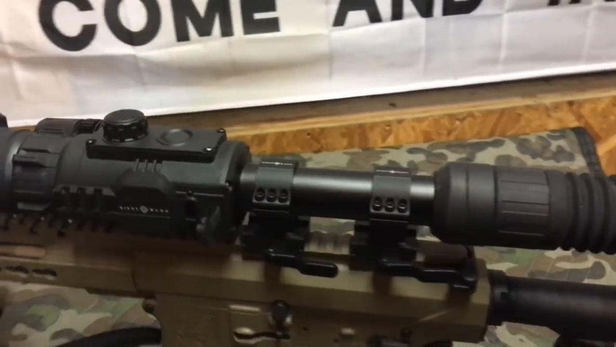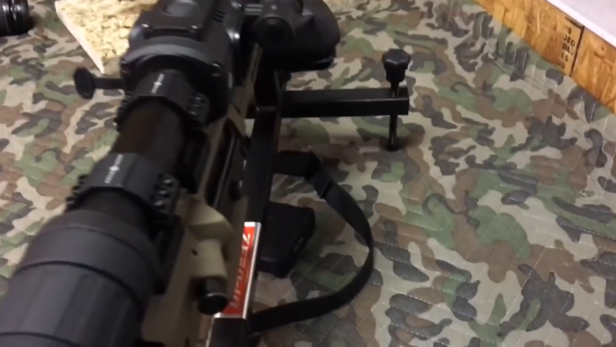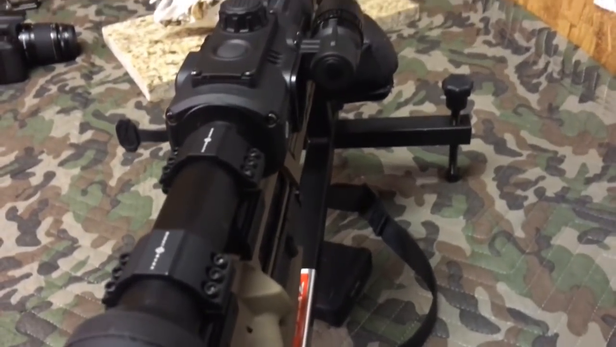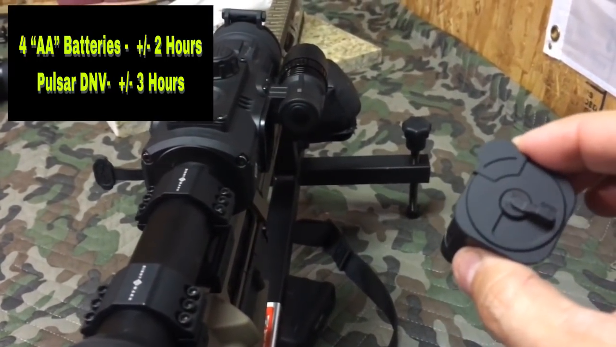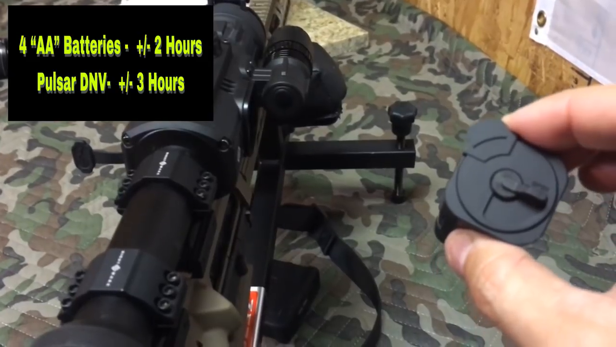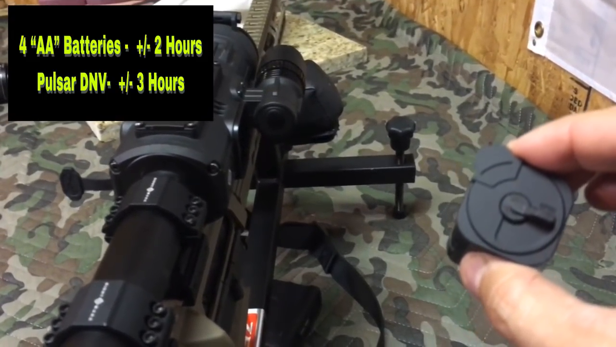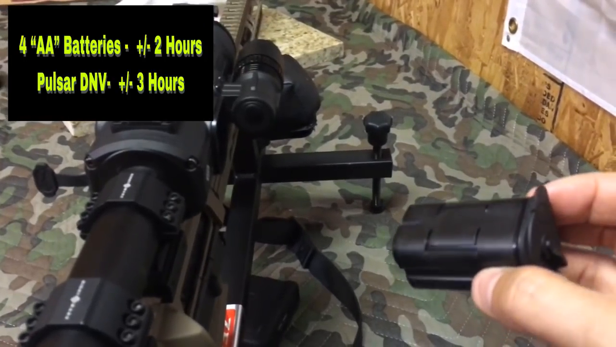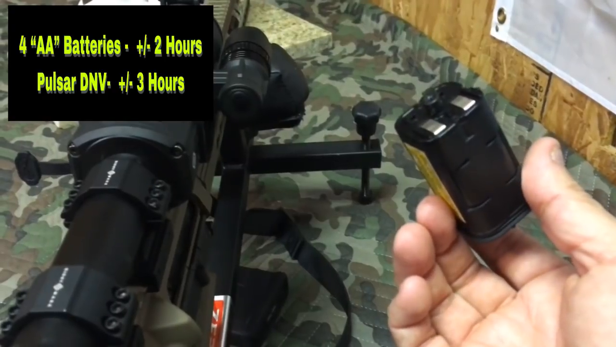And then moving around to the other side of the scope, you have your battery pack. Now this runs on 4 AA batteries. On regular AA batteries out in the field, I found it to get about 2 hours of life in normal use. Now this is a rechargeable battery pack. This is the Pulsar DNV.